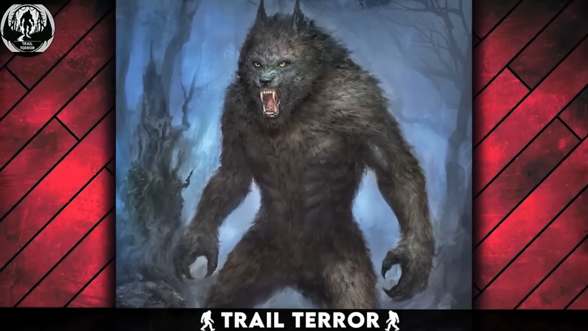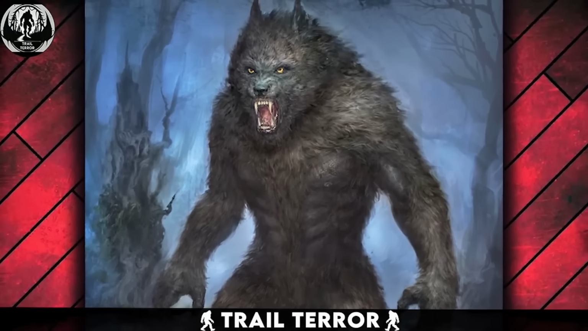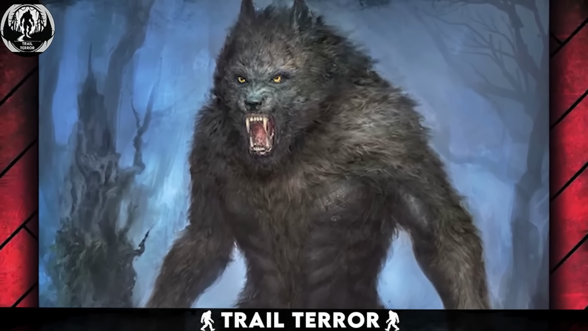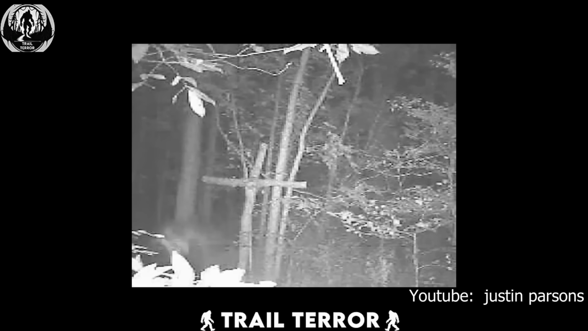Bigfoot, the age-old debate of whether they're real or just a myth. Me? Well, I'm a believer, especially when I see videos like this one floating around the internet. This particular clip was snagged by a trail camera nestled in the dense woods of Northern California. In the video, it's nighttime, and the eerie atmosphere sets the stage perfectly.